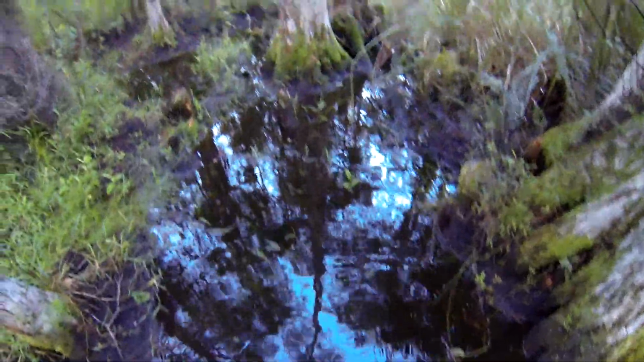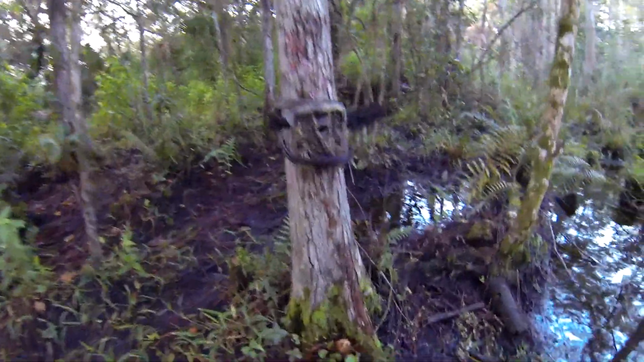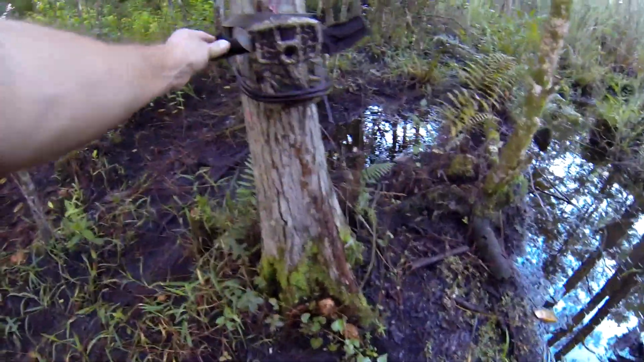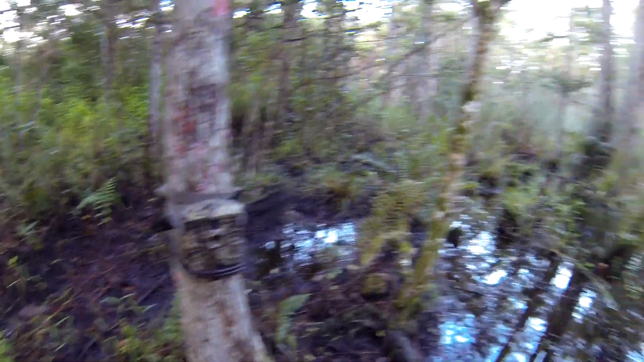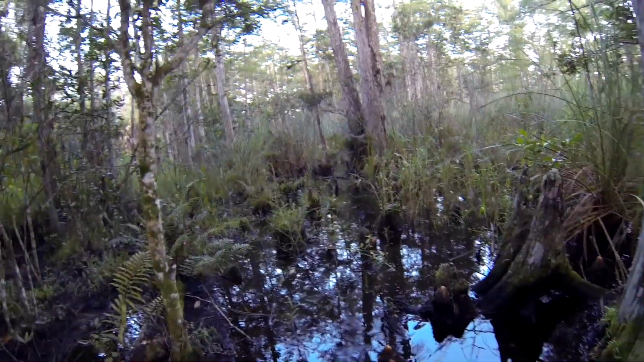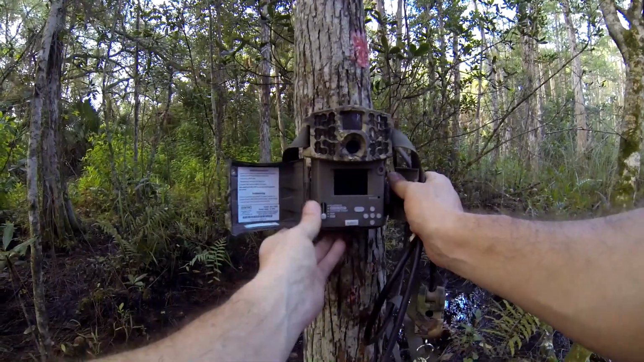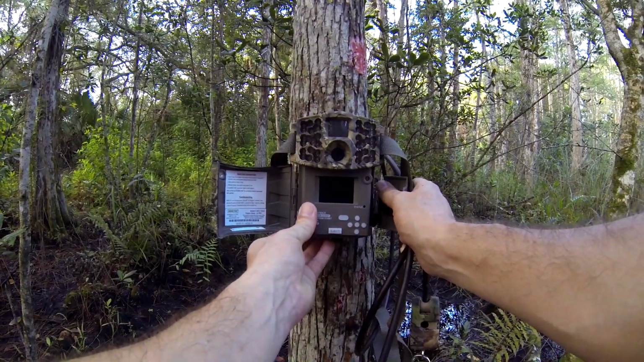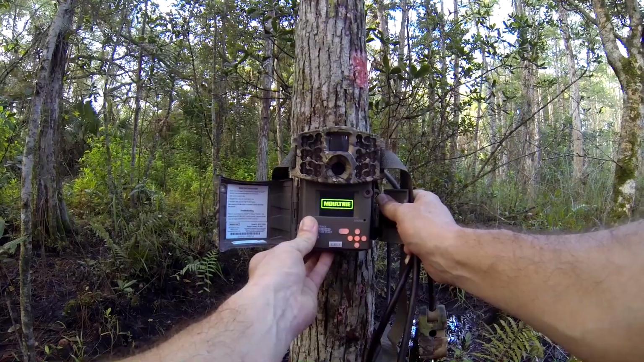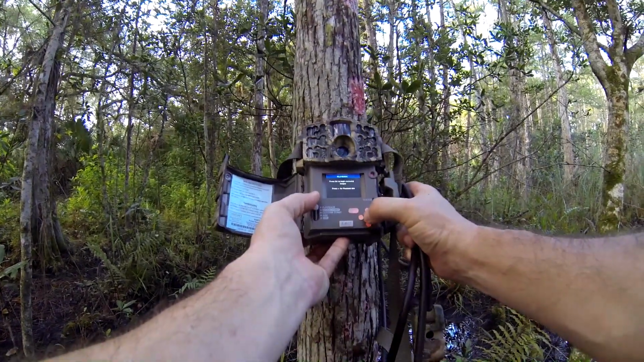But I'm sure everything's still kind of walked through here, and there's my camera. Doesn't look like anybody's messed with it. Everything looks good. It's just a nice path right through here that I'm hoping some bobcats and deer and everything walk through. All right, moment of truth. 2 weeks in the rain. Oh yeah, she's still working. All right, let's go to playback.